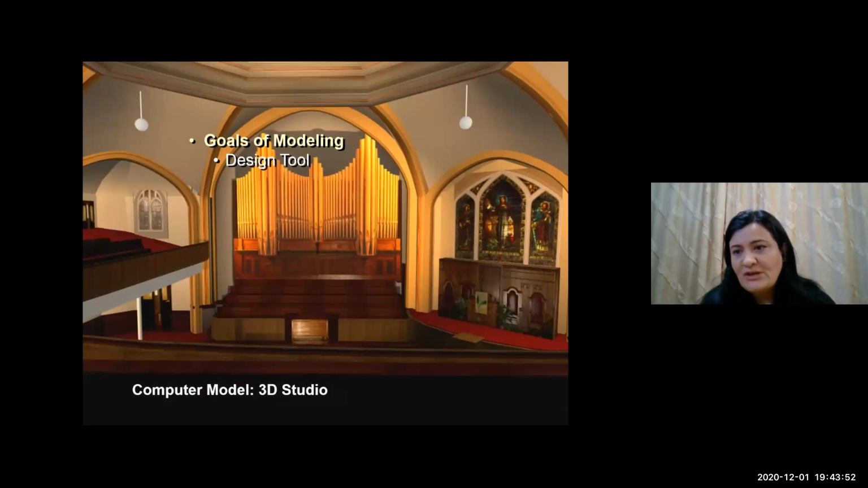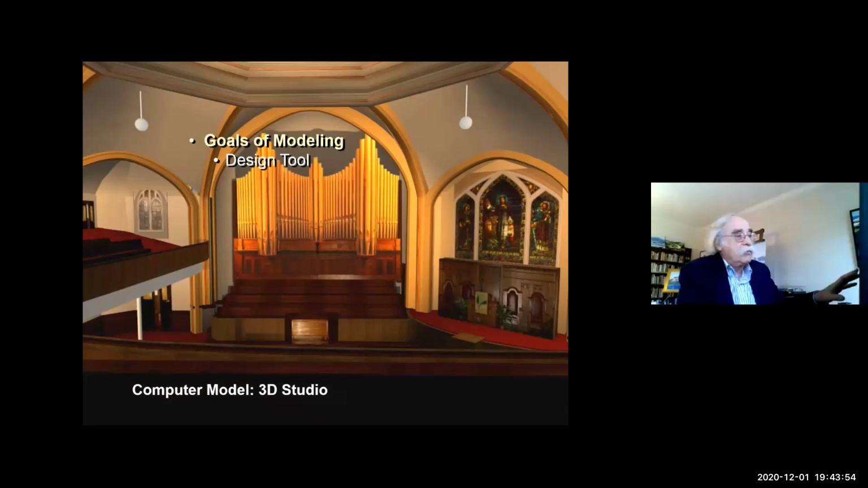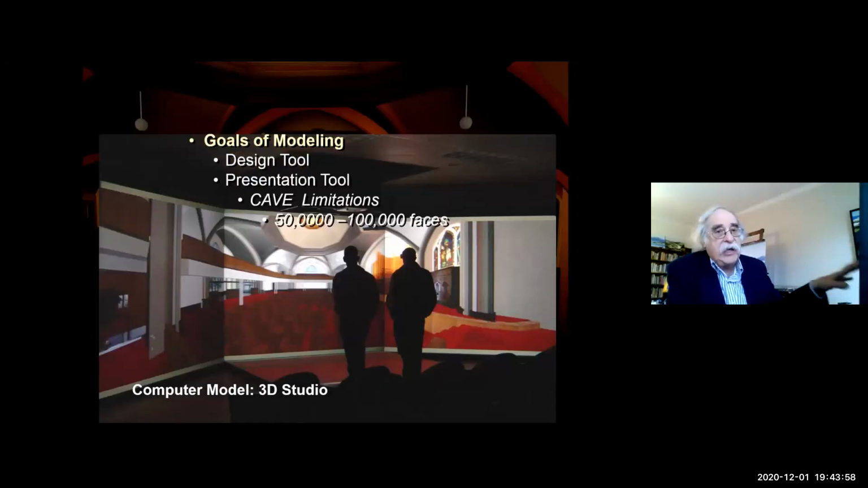For the project for the architects to be able to work, and it also allowed us to view the model in a cave in a 3D world.